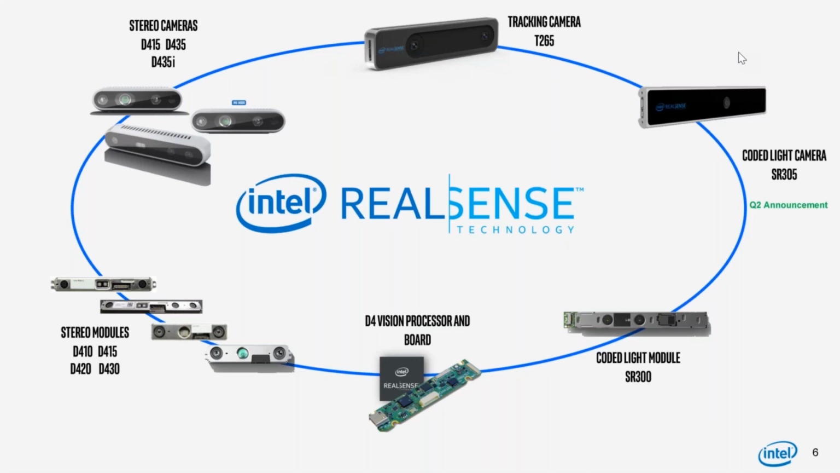We have partners out there that are taking these and actually putting them into tablets or PCs, like Mobile Demand or Panasonic, to name just a couple. We'll touch upon those in a little bit. But this is our product. It's going to grow. We're going to have some exciting announcements later this year of some new products that I think are revolutionary.